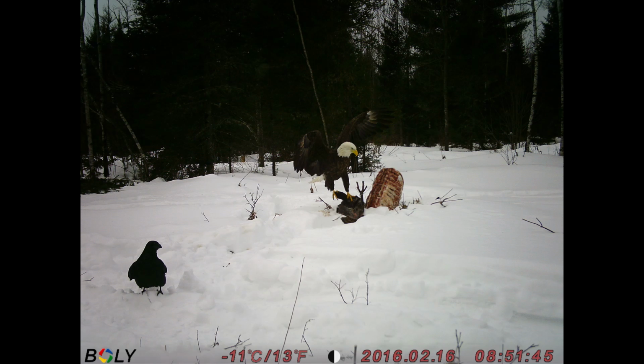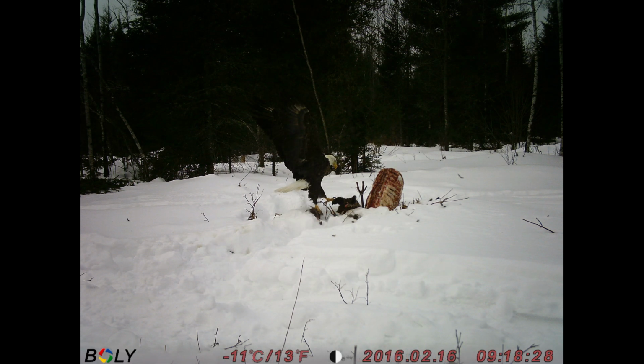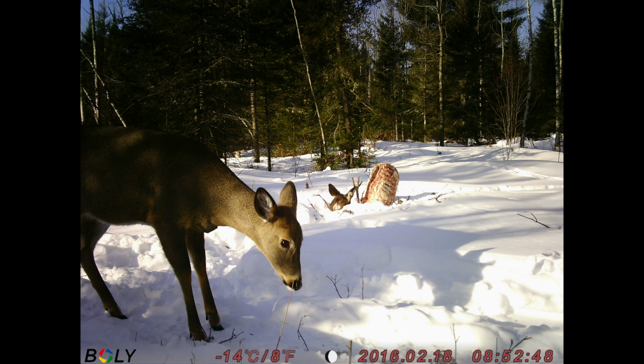So the first interesting animal that showed up on that carcass was a bald eagle. And there's always going to be a few deer wandering around.